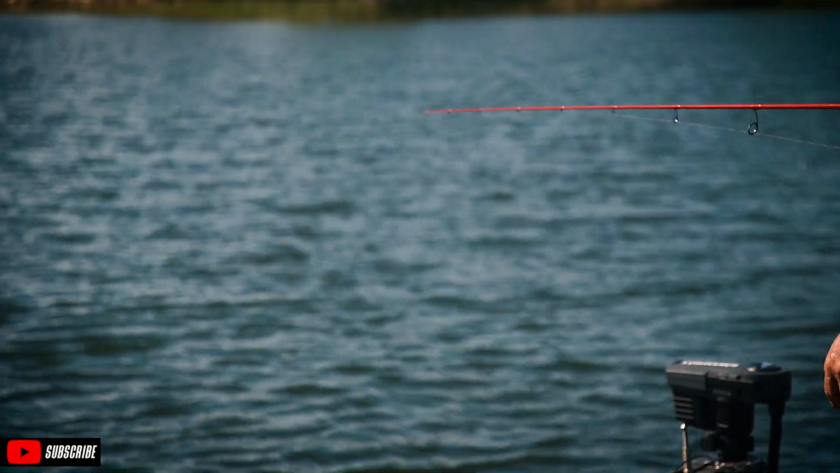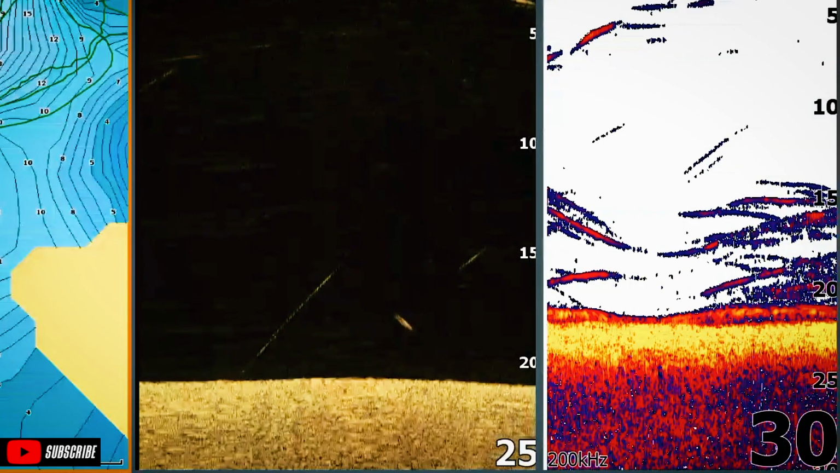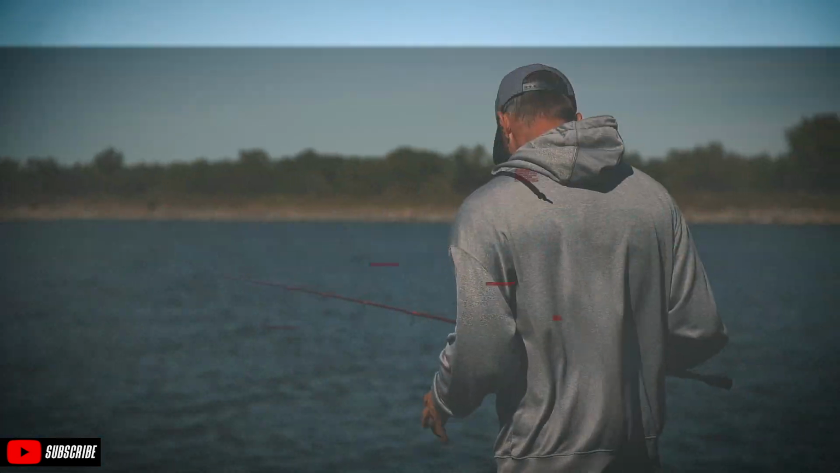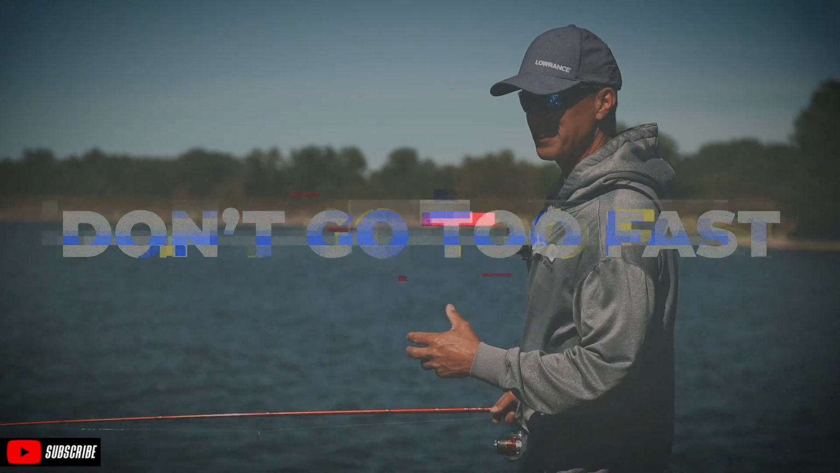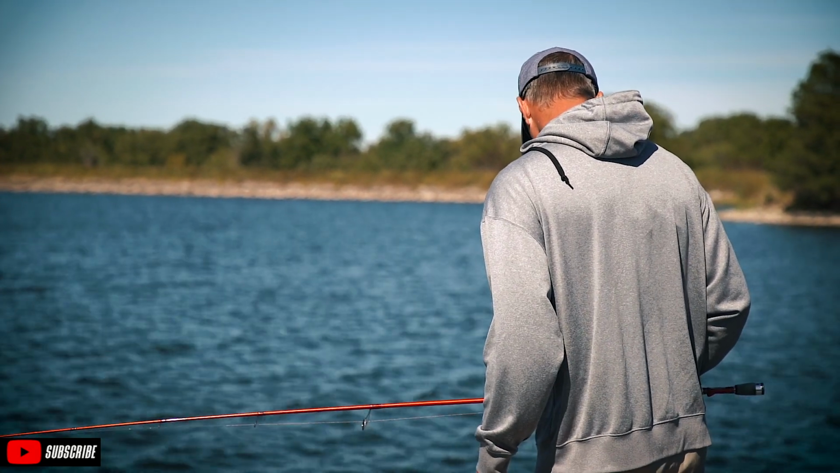You can see this worm is all laid up. That's just bluegill, bluegill, bluegill, bluegill. It's a better looking fish on the bottom right there. One thing about it, if you're going to fish vertical, you can't go too fast. I want to get in a hurry and go to the next point, but as soon as you see something, you're already past it. You gotta lay off that trolling motor, take it kind of easy.